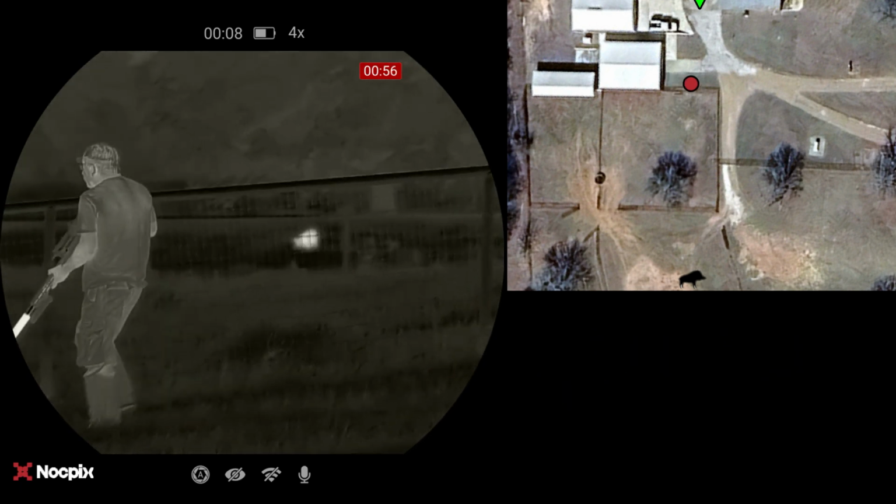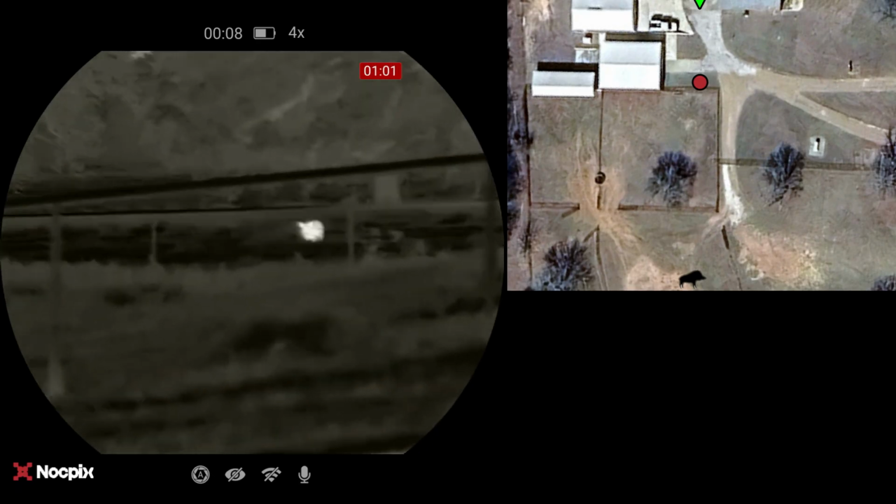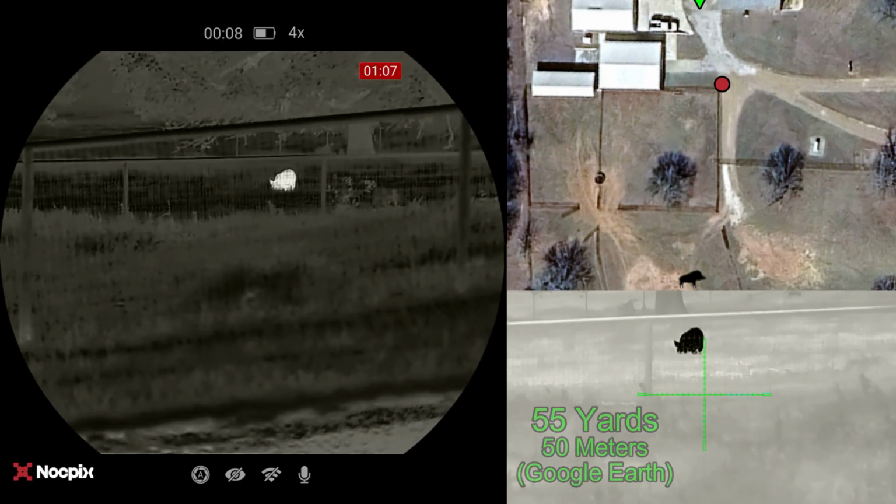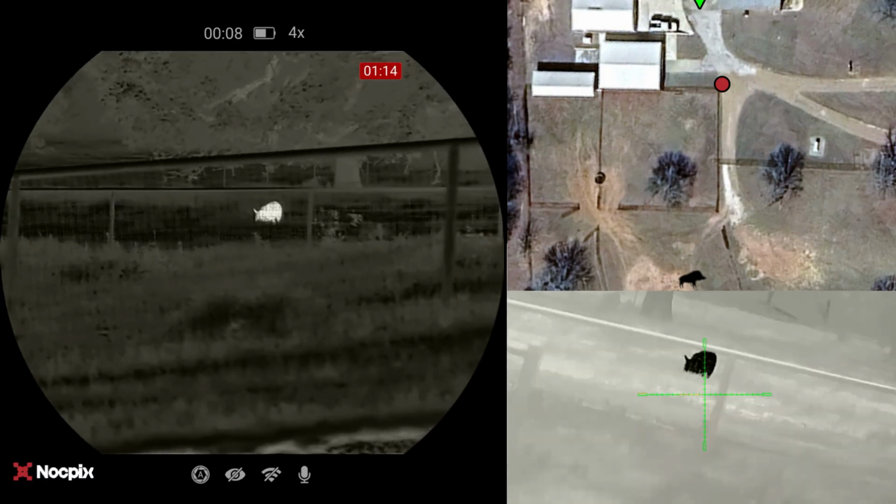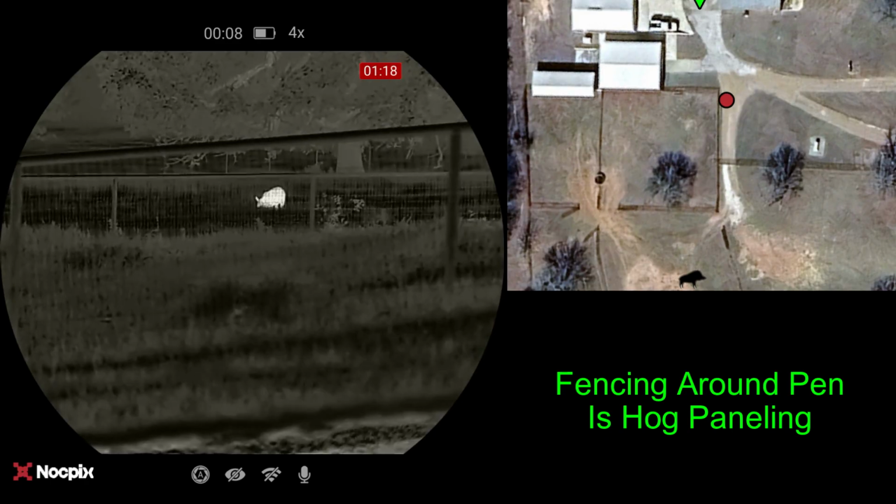Part of the reason why I've included this sequence of watching Ben go through this stalk is that Ben knows this property, he's been on it several times, but he's not familiar with it like I am. And he doesn't remember where all the pens are. And so now he's got a problem where he's got a hog behind two fences and he needs to figure out the angle of getting to the hog in order to shoot over the second fence.